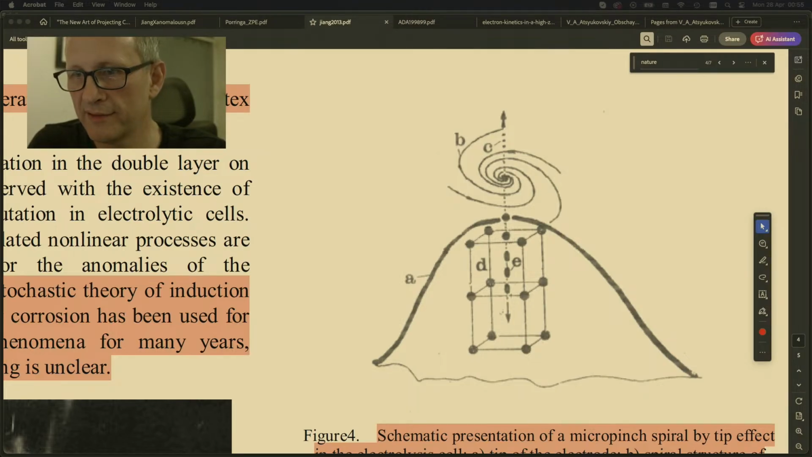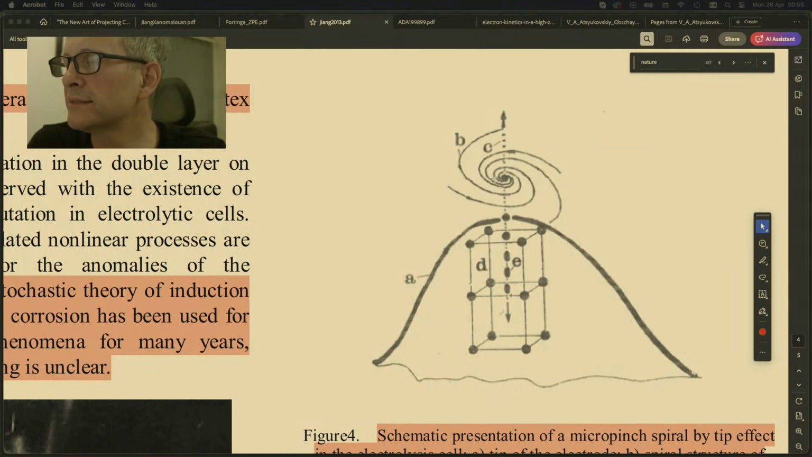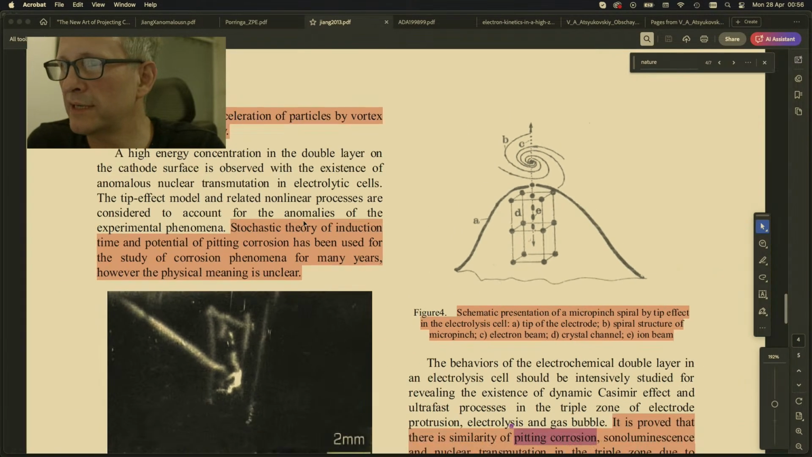You're having electrons coming out, but I think you're getting ions coming the other way. But I think what you do get is coherent matter coming out of here in a neutral state. And it is still a twisted vortex, and it can interact with ordinary matter in unusual ways, changing its properties. And I think it's part of what strange radiation tracks are. So there we have it.